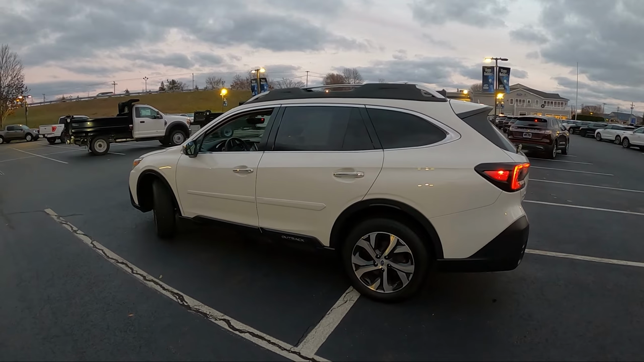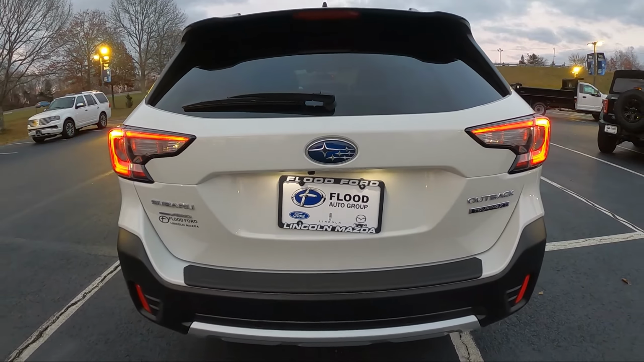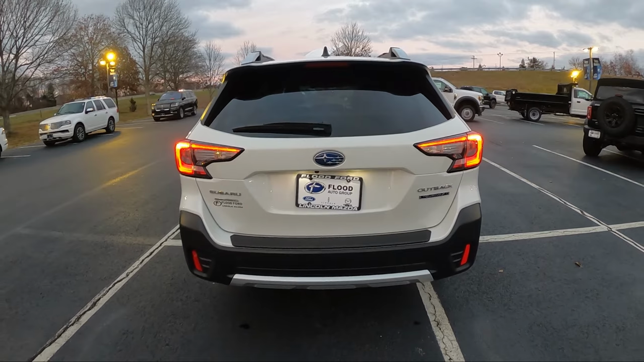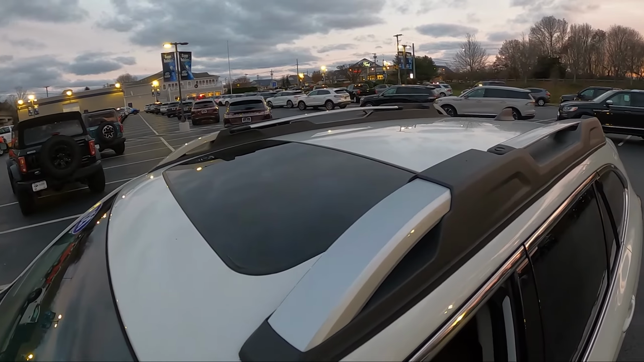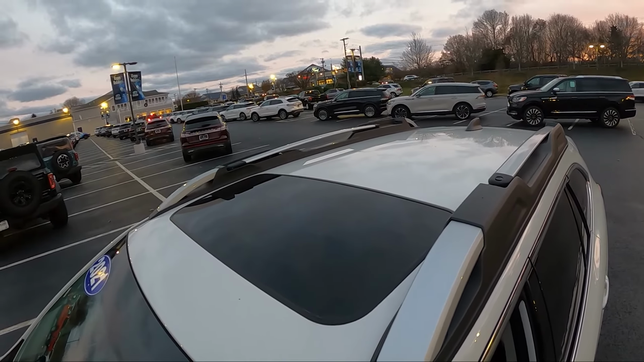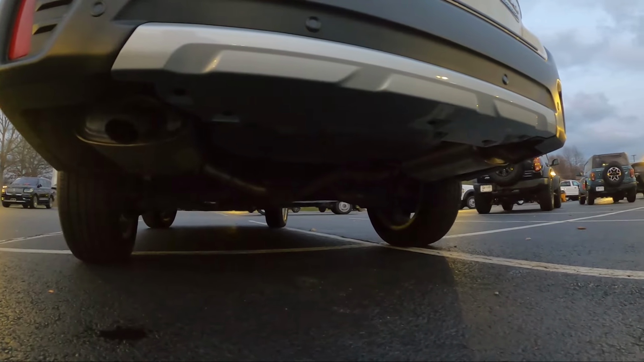This rides on 4-wheel independent suspension with struts in the front and double wishbone in the rear. This has LED lights all around, and it does have the typical Subaru roof racks. So those are going to be very capable of putting on some bags, crossbars, or some other things. And finally in the rear, you do get stainless steel exhaust.